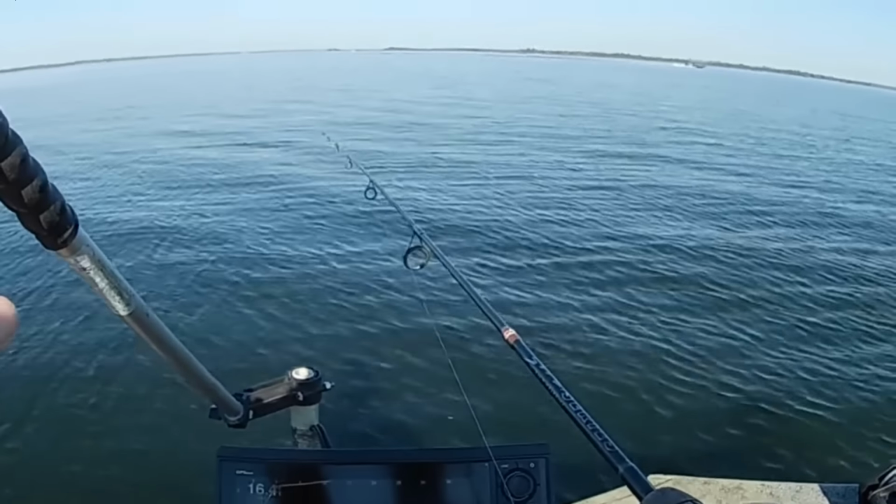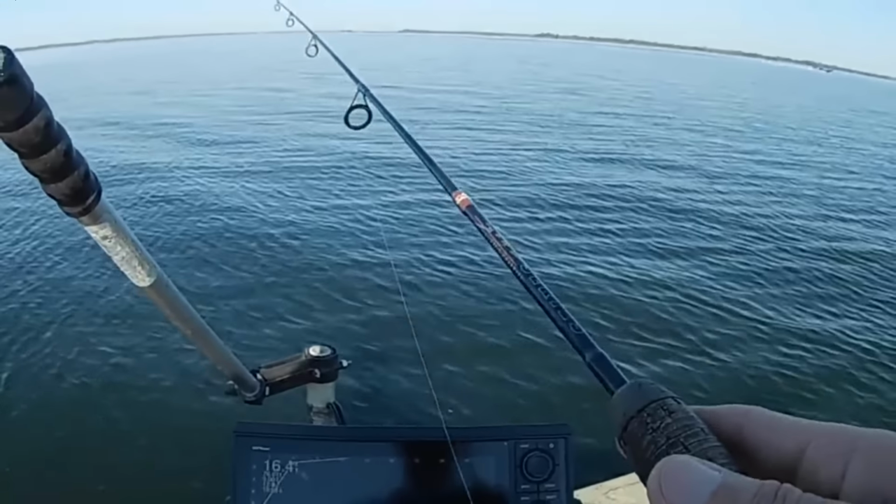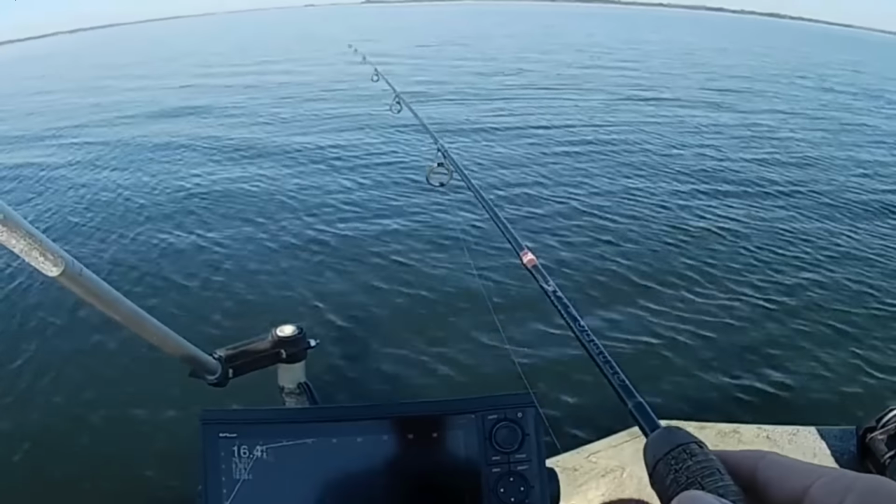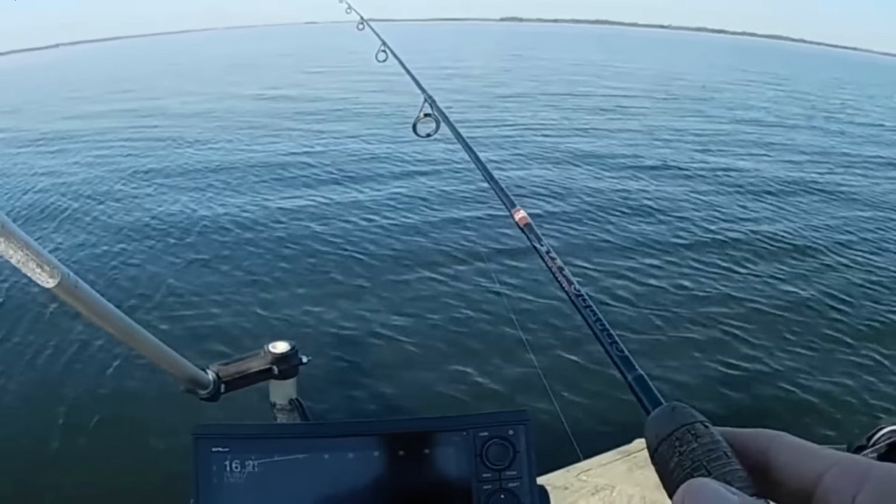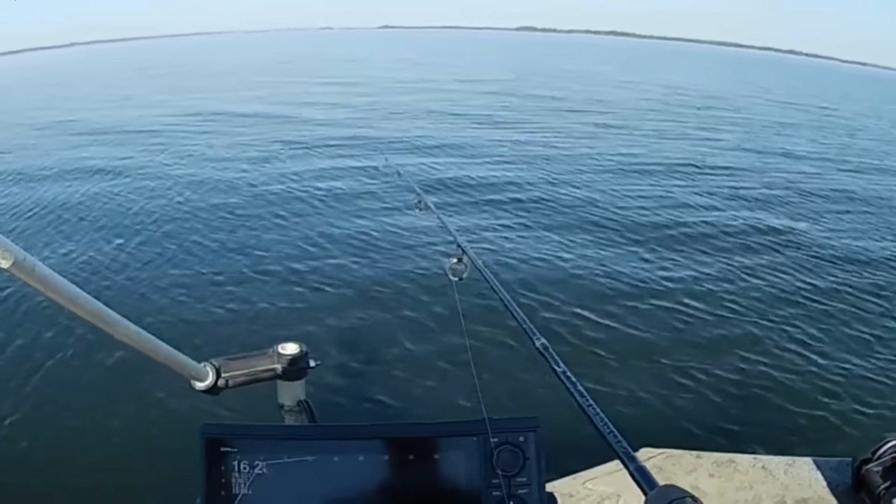See if I get another bite out of there, we'll just move on somewhere else. And I may be able to come back here on another day with some minnows or something and catch more out of it, or change my jig color.